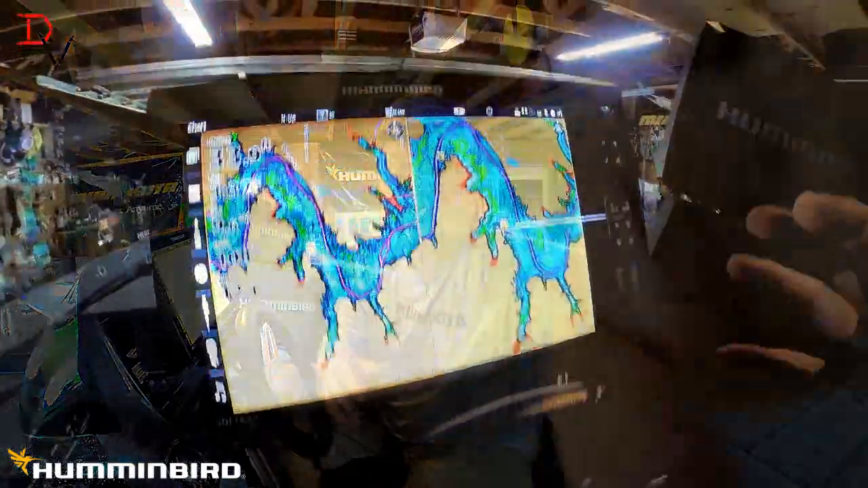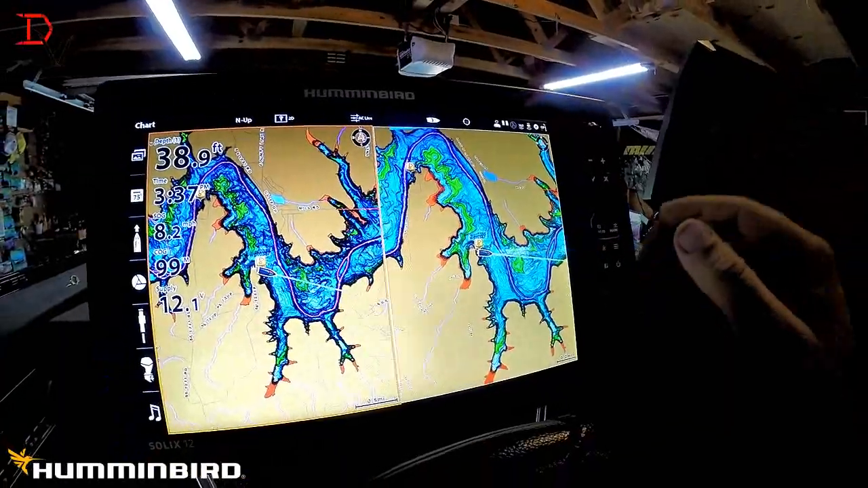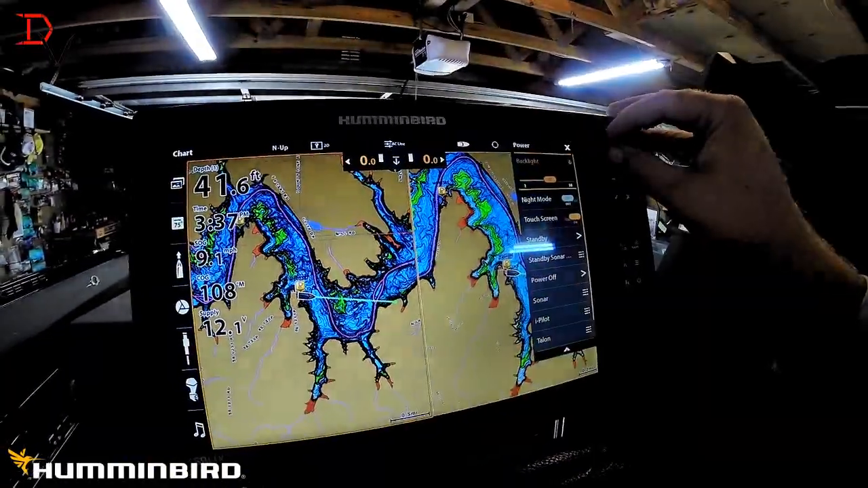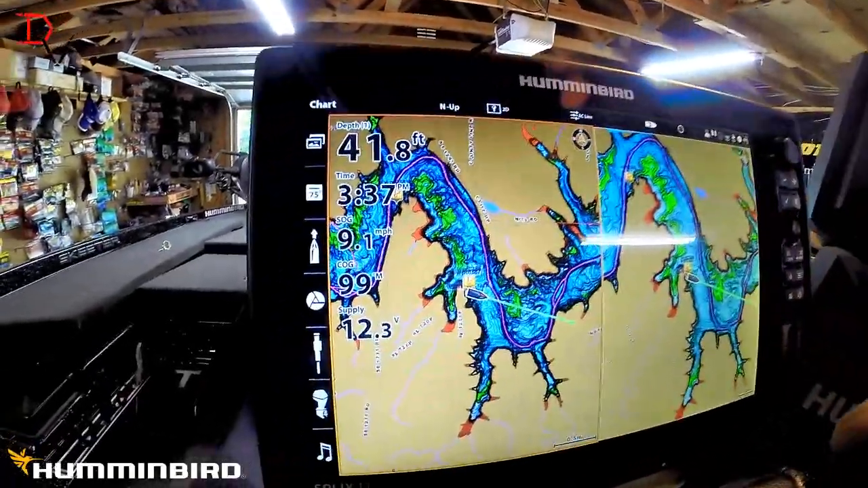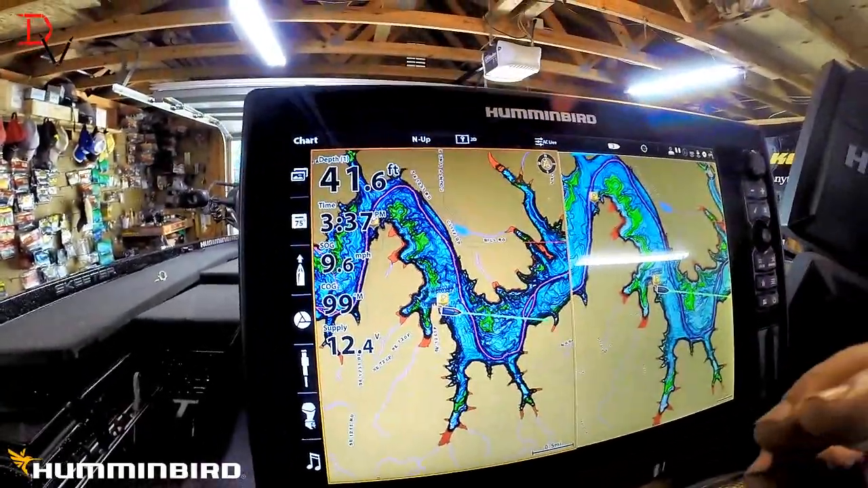We're here with the Humminbird SOLIX, and one of the things I'm going to do real quickly just to help make it easier for you to see, I'm going to tune down the backlight because it gets awful bright with the video, to see all the data and the details of what we're talking about.